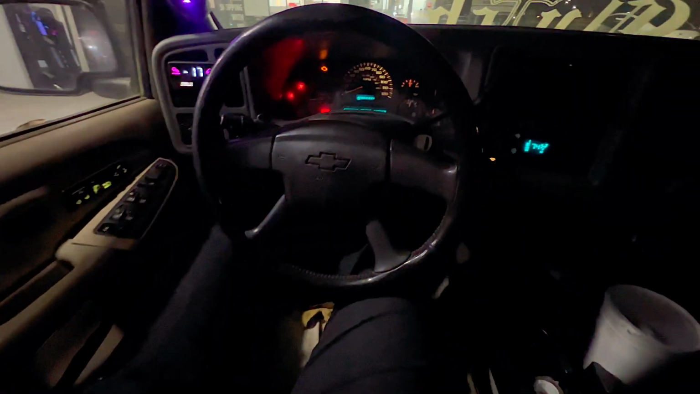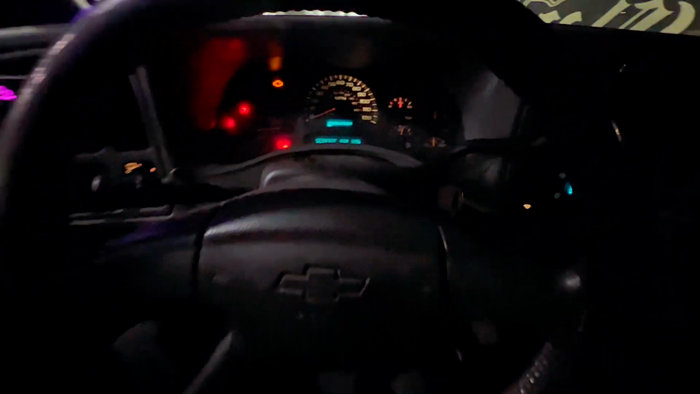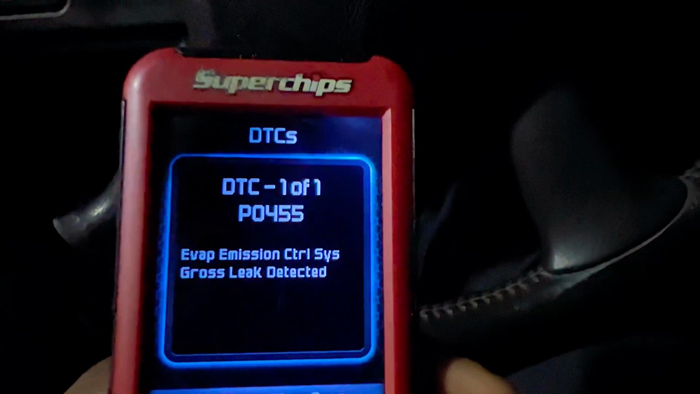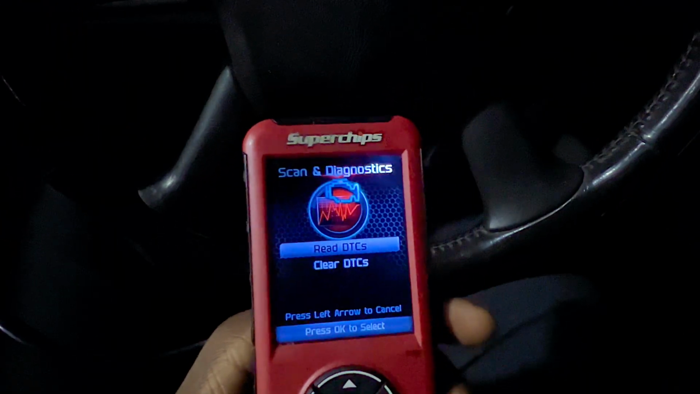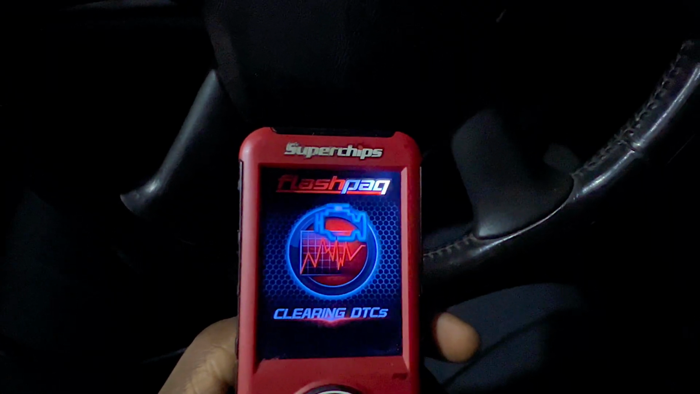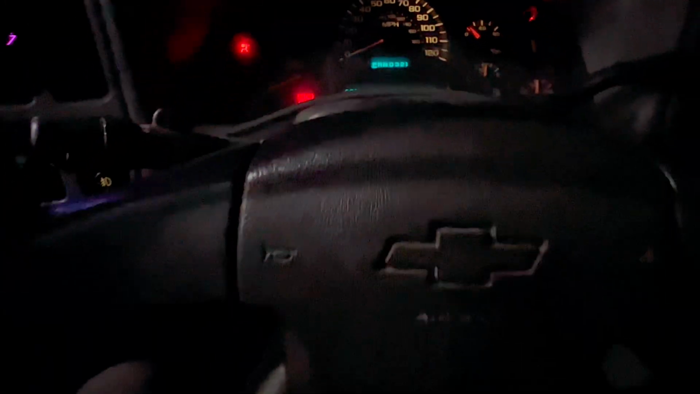I probably should have just filled it up, but I don't need that much gas in it. Oh, we got a check engine light on. That's weird. There ain't nothing going on. Let's go on a drive.